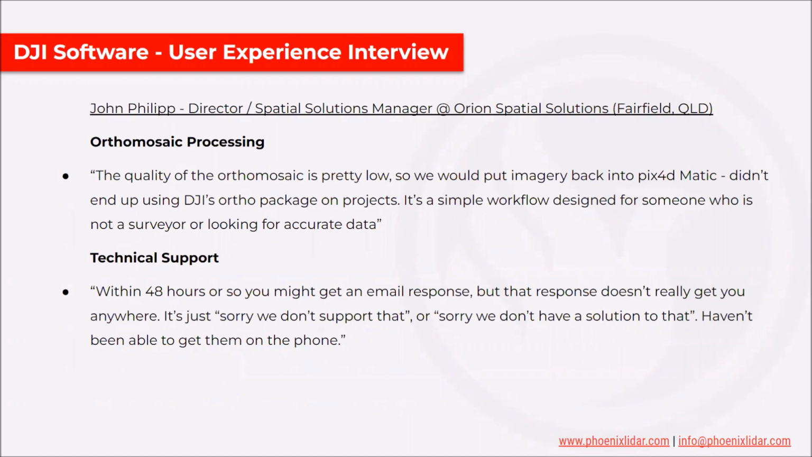So when it comes to orthomosaic processing, he was saying that the quality of the orthomosaic is pretty low. So they would inevitably end up putting that imagery back into Pix4Dmatic, and they didn't actually end up using DJI's ortho package on any projects whatsoever. He said it's a simple workflow designed for someone who is not a surveyor looking for accurate data. Once again, pretty black box.